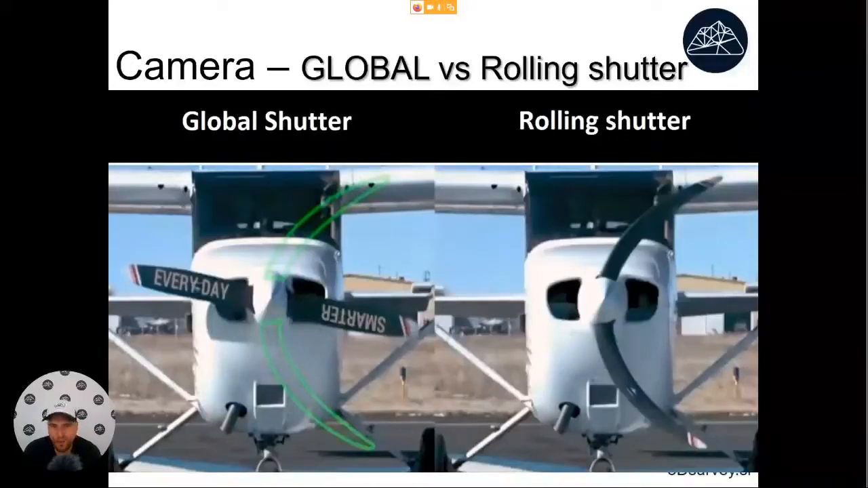The problem is, a few years ago, most of the cameras on the market were only rolling shutter cameras. Okay, this rolling shutter effect can be eliminated computationally, but if this effect is not present to begin with, we will be a lot better off.